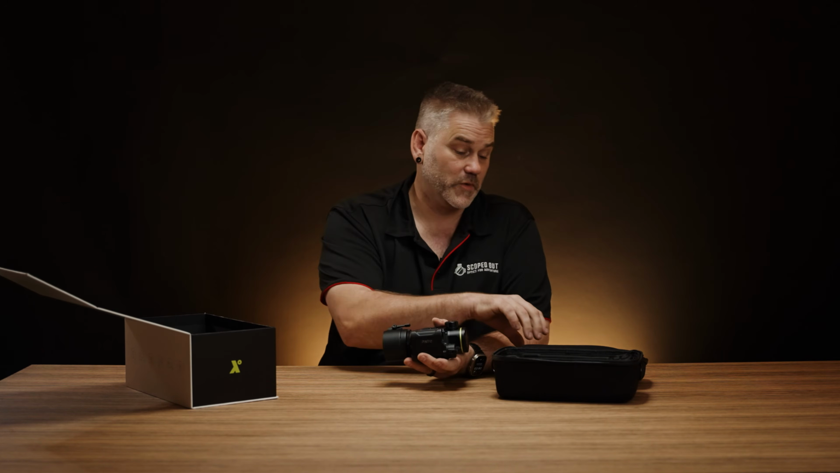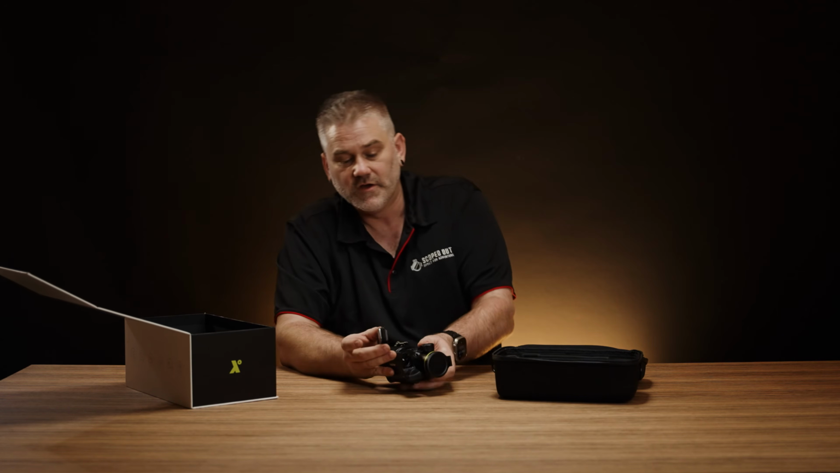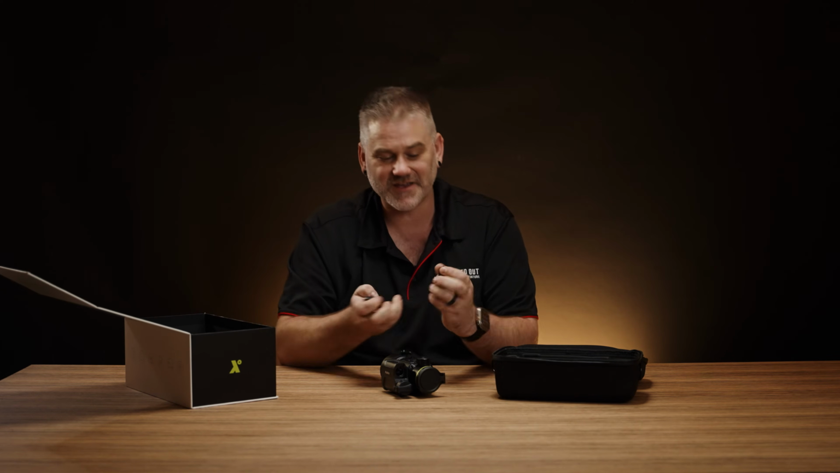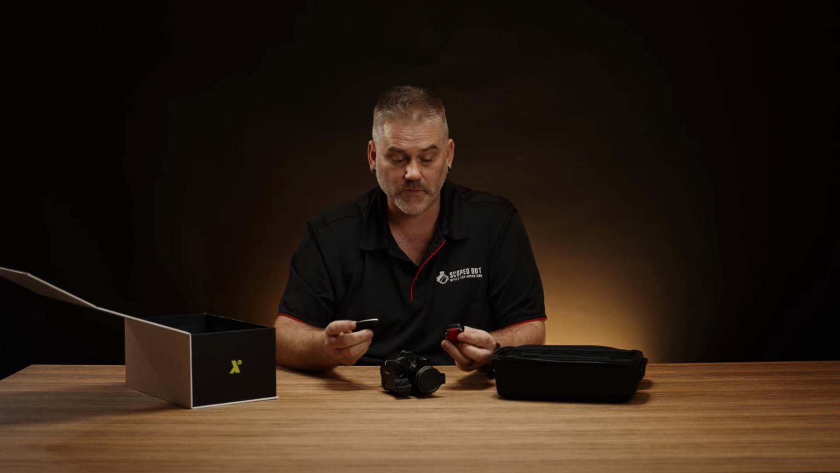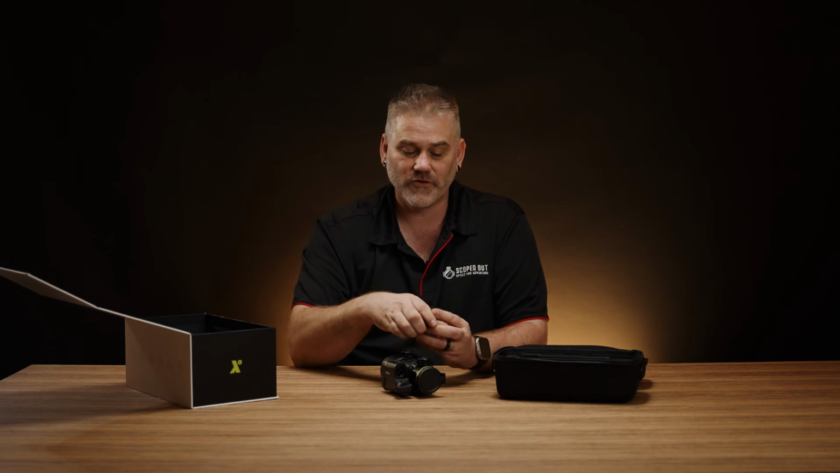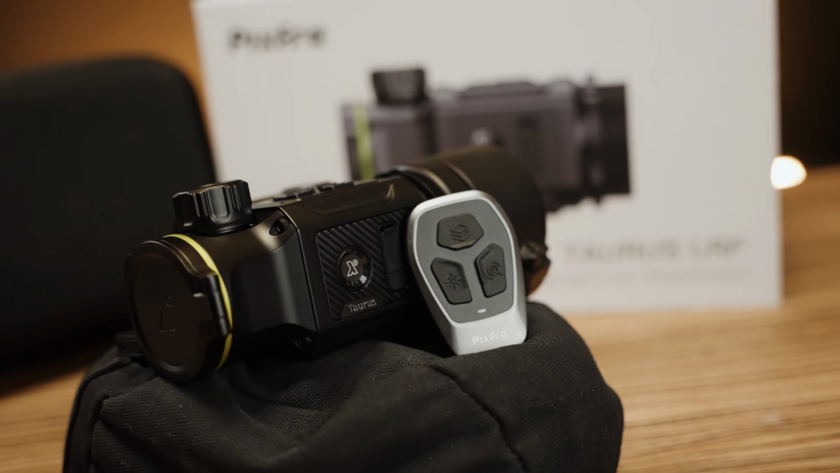Now I said that there was something in the box that is helpful. We'll grab a few things out. So that's the remote. I'll show you here. It's also got a mount on it. It's magnetic, so that can stick down wherever you need it to on your rifle or other places if that makes more sense for you. And then this one here will lock into that mount, or you can grab it and take it. And that has the same 3 buttons that are on top here that allows you to interface with the unit.